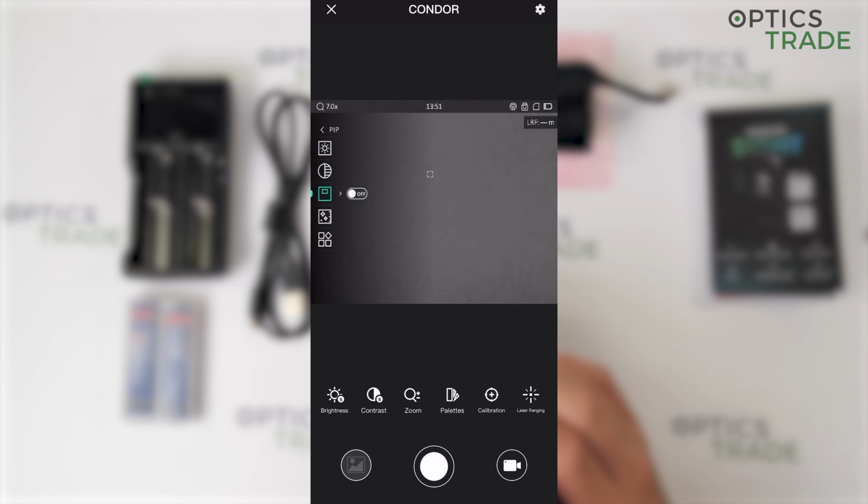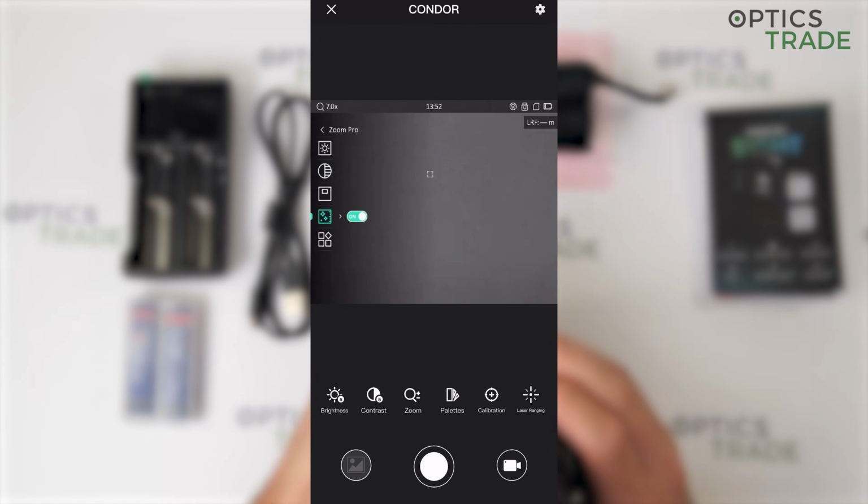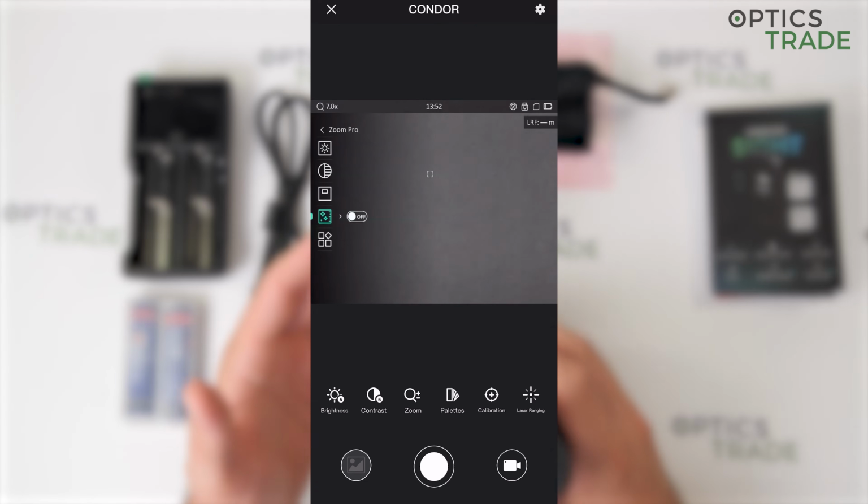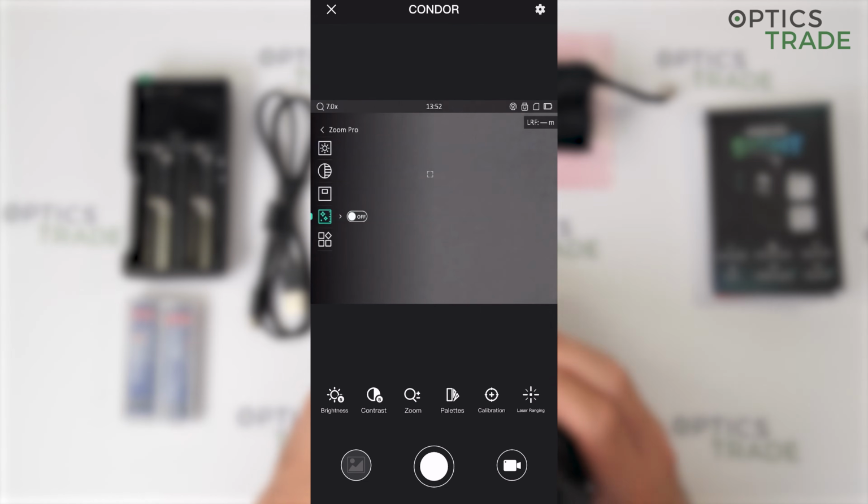Then we have the Zoom Pro feature, so that when you use it with the zoom, the image has a better quality when zoomed in, and you get more details out of your picture.